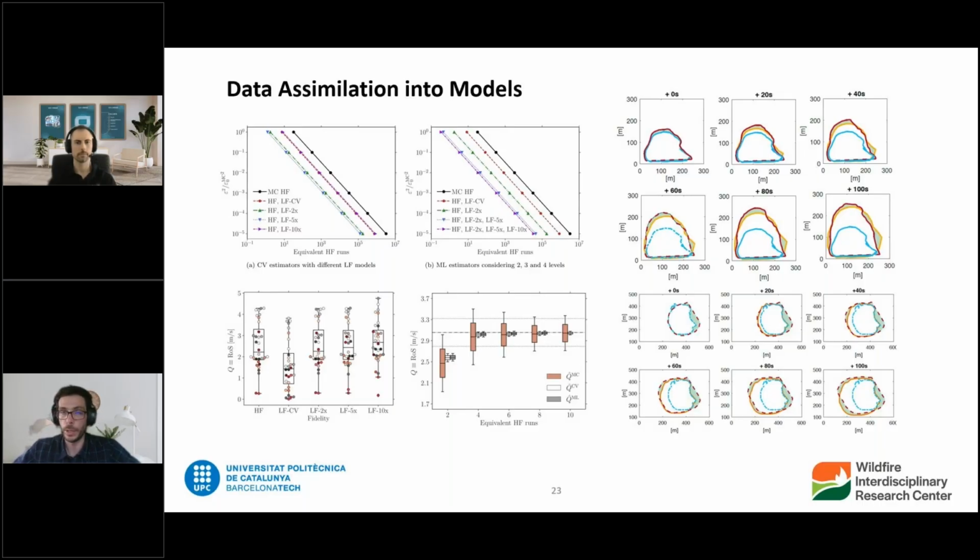And we can do that offline, just tuning some model parameters, or we can also do it online in real time. If we have a model running and we were able to have these kind of observations in real time, we can feed the observations to the model to make the model improve its performance.